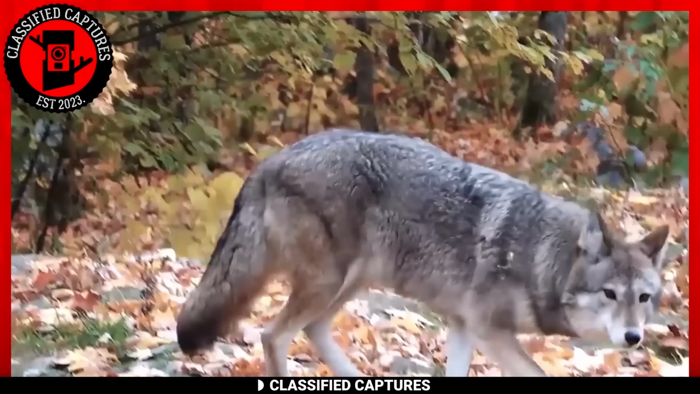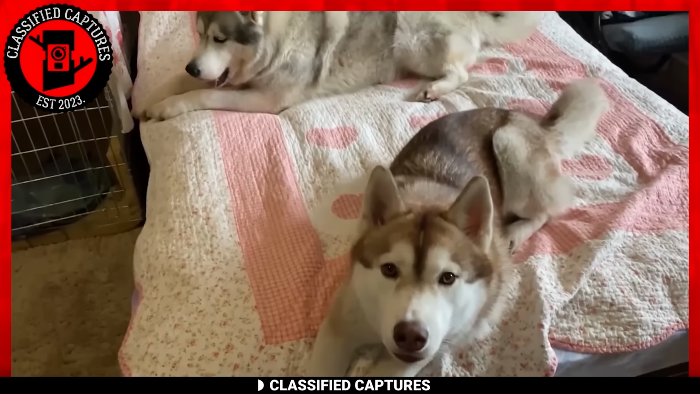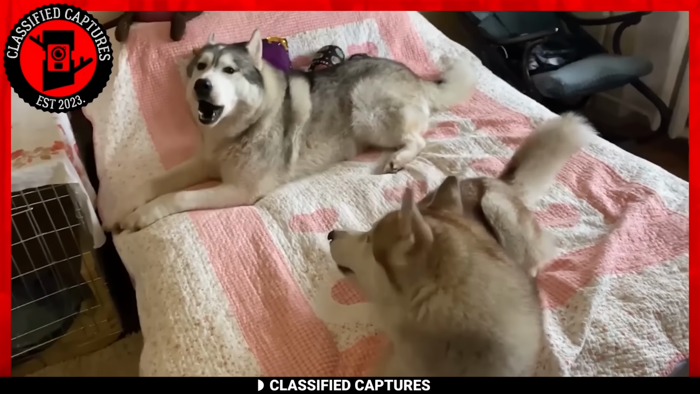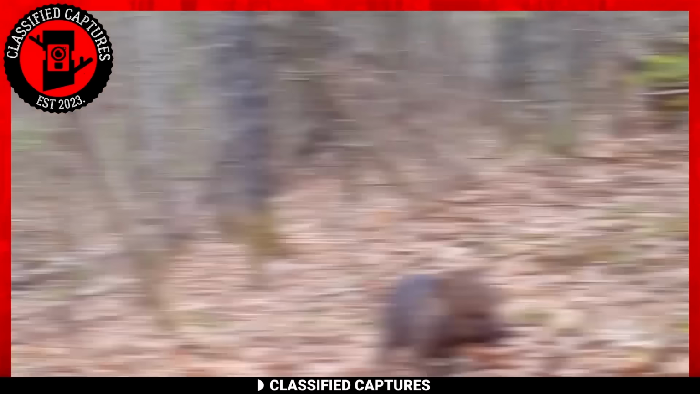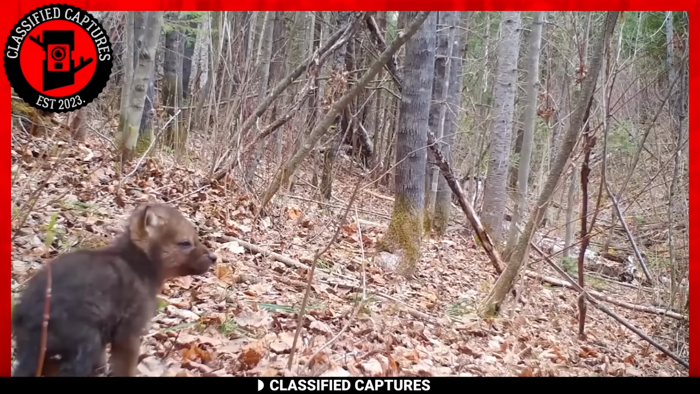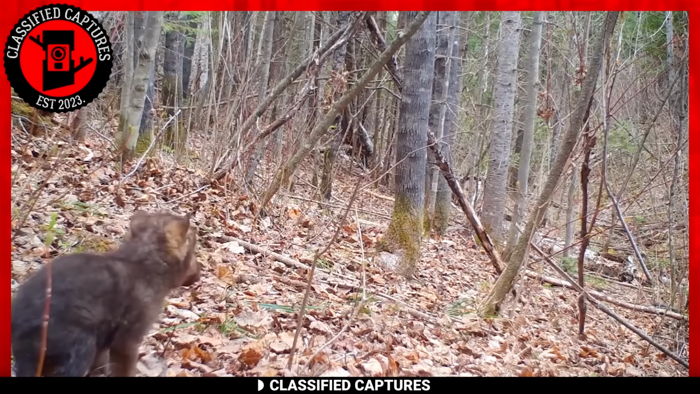Howling is something that wolves and dogs with wolf DNA love to do. Hearing them howl when it's not in your living room can be very mesmerizing. But what if it's a wolf cub? Well, thanks to this trail cam footage, we know what it looks and feels like as well as what to expect. Not many individuals know this, but wolf pups as young as this one are capable of howling.